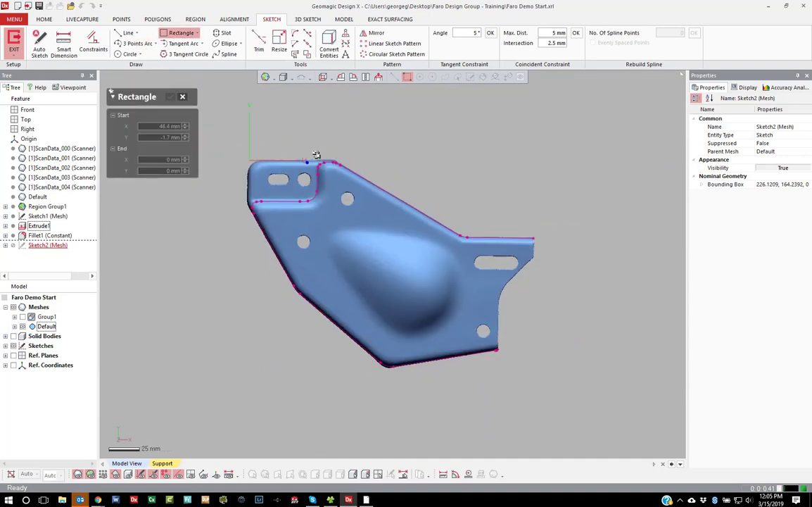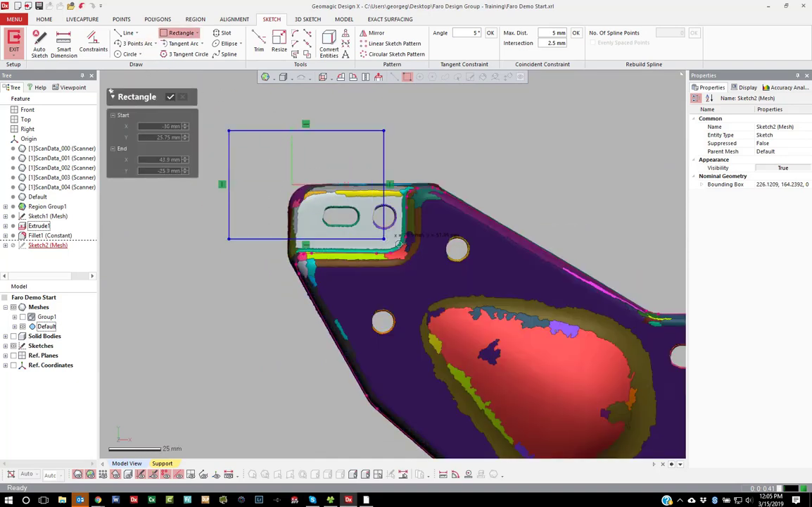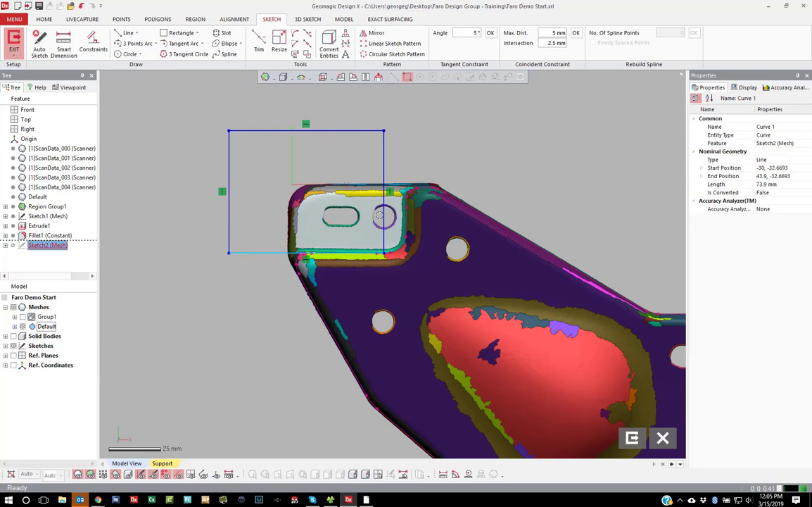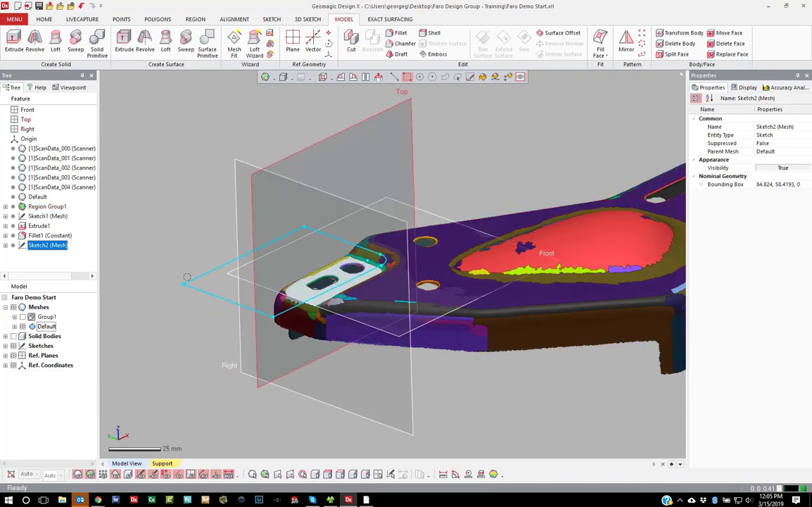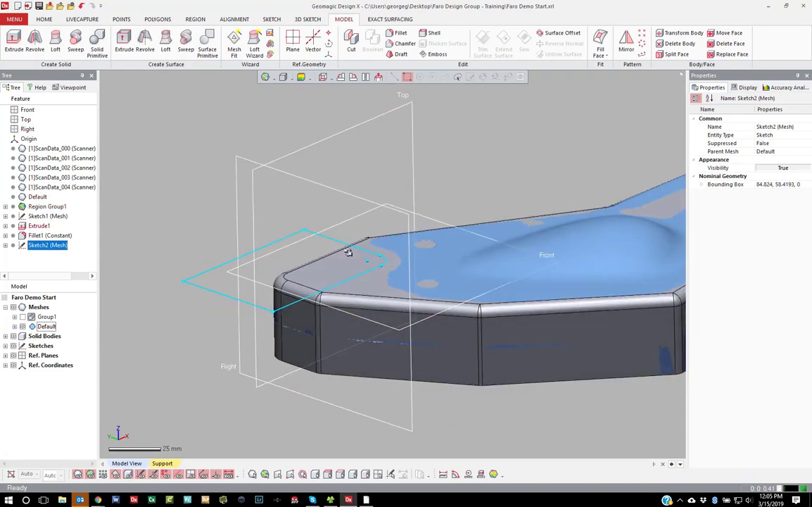This does go really fast if you want to. I like to drag out a rectangle and snap it like this. Then most of the time I will drag out the fillet right here. So if I turn that solid on.